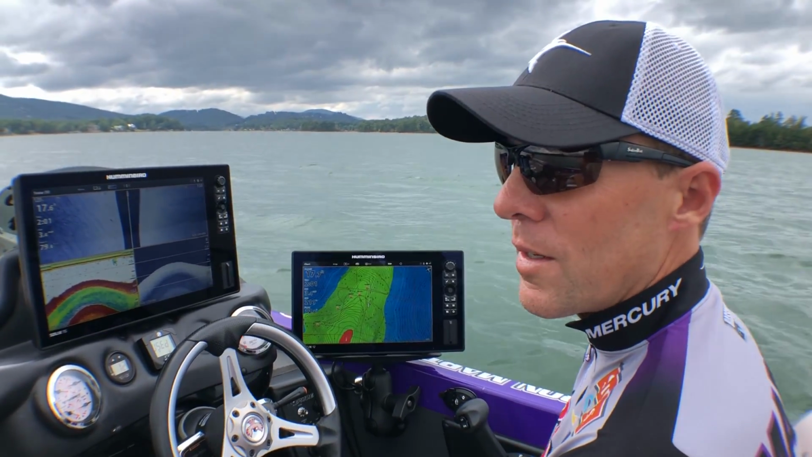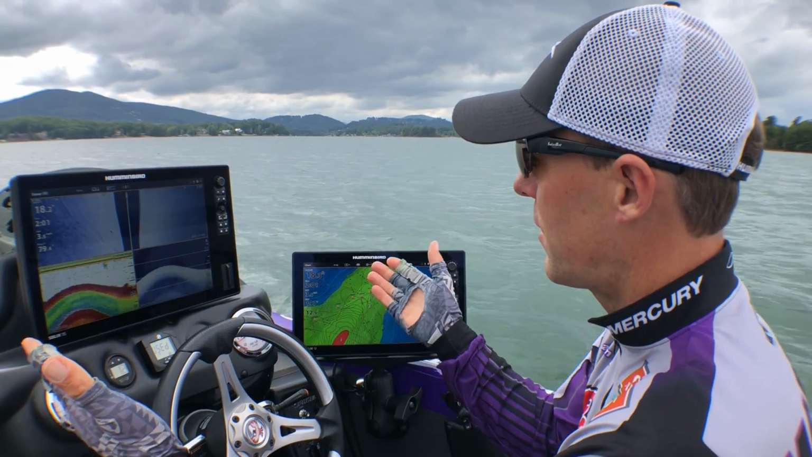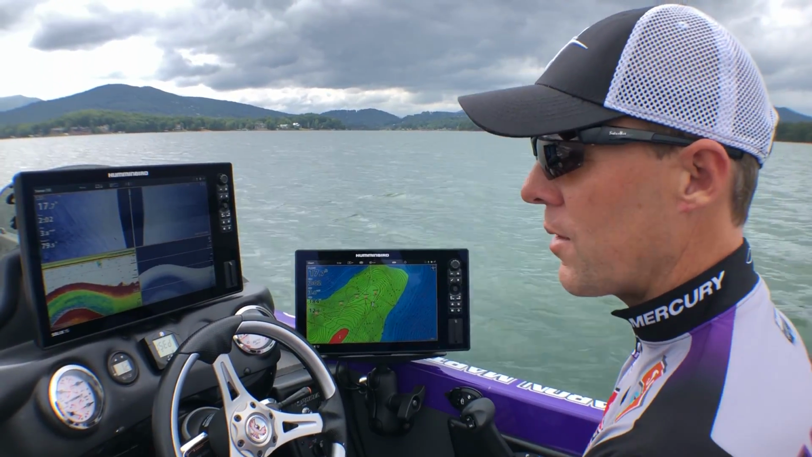They work really, really well. You can actually see fish really good on them too. But that's what I've been working with all year, and it'll probably look just like this next year. I'm very happy with how it's worked.